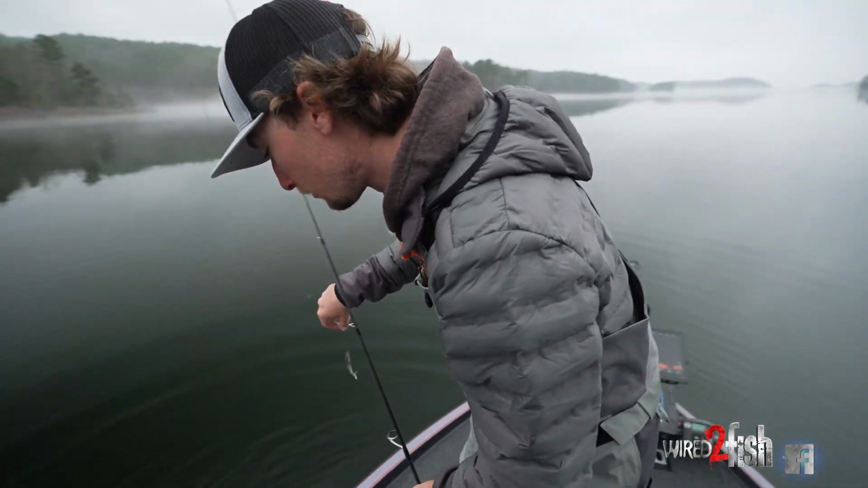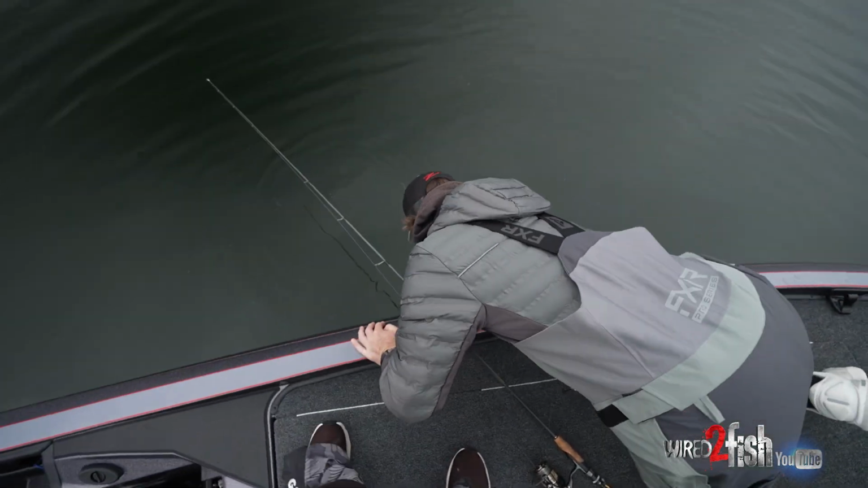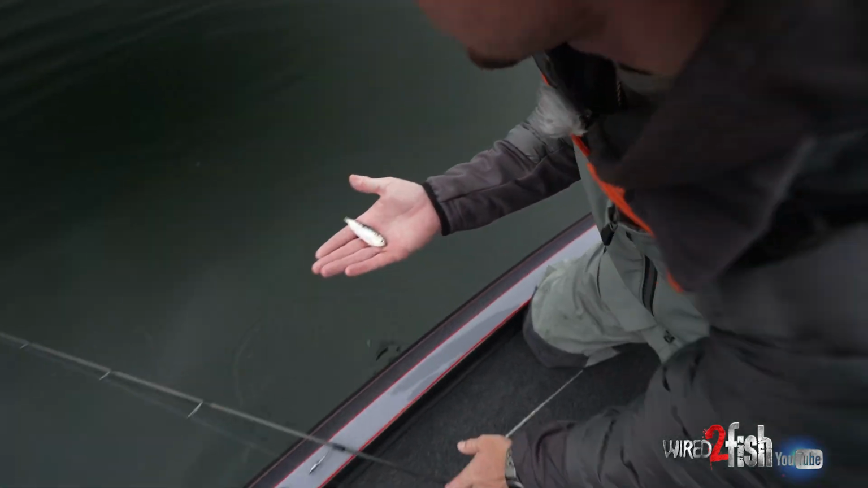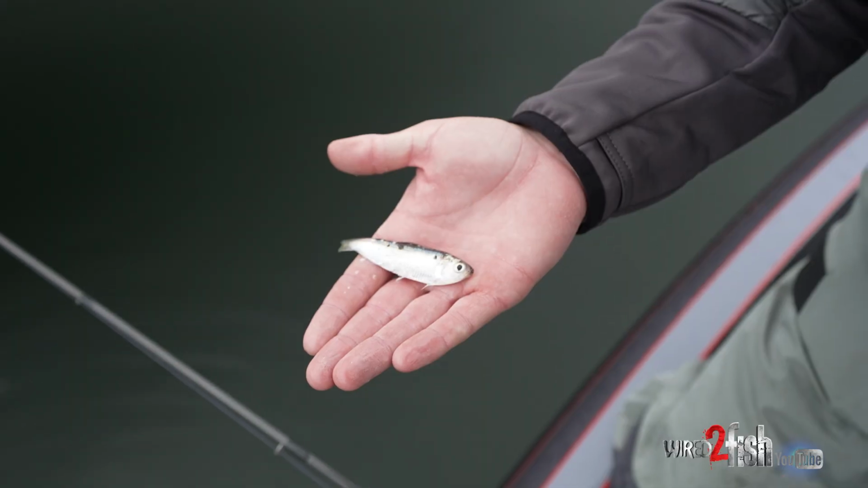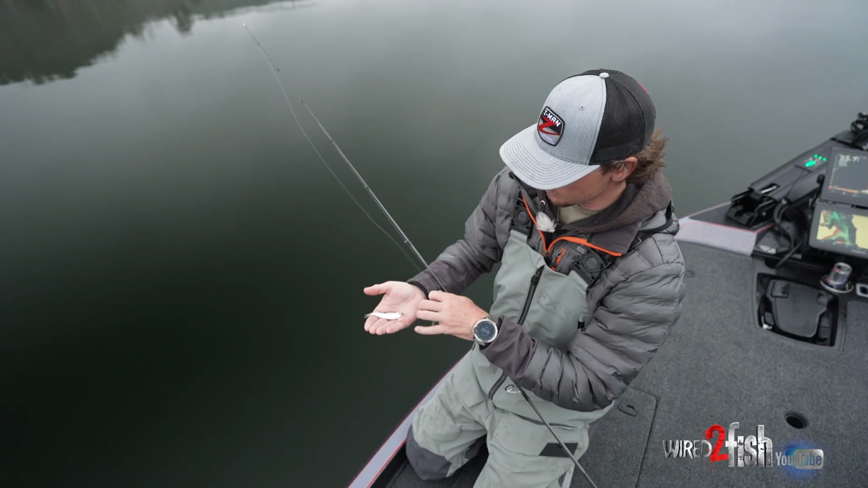And if you want to see what we're catching these fish off of, that's the ticket right there. It's a threadfin shad, a typical highland reservoir forage. And you see this bait that I'm throwing.